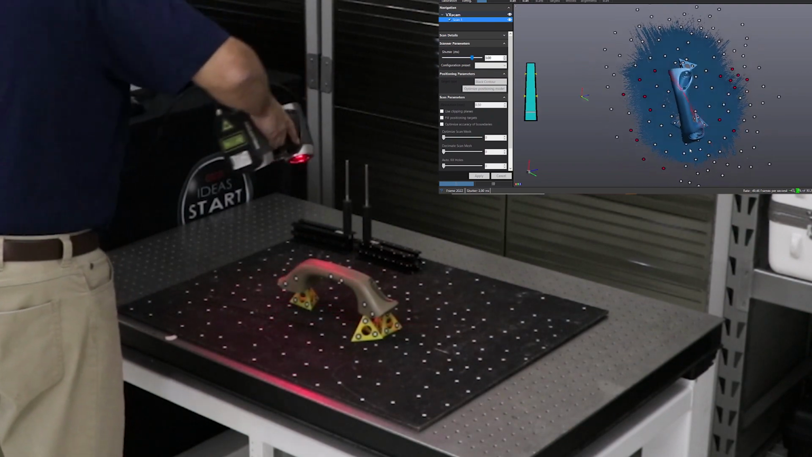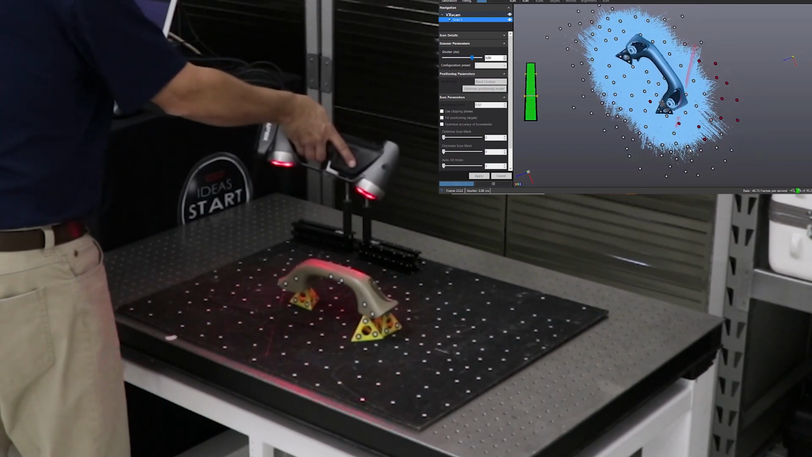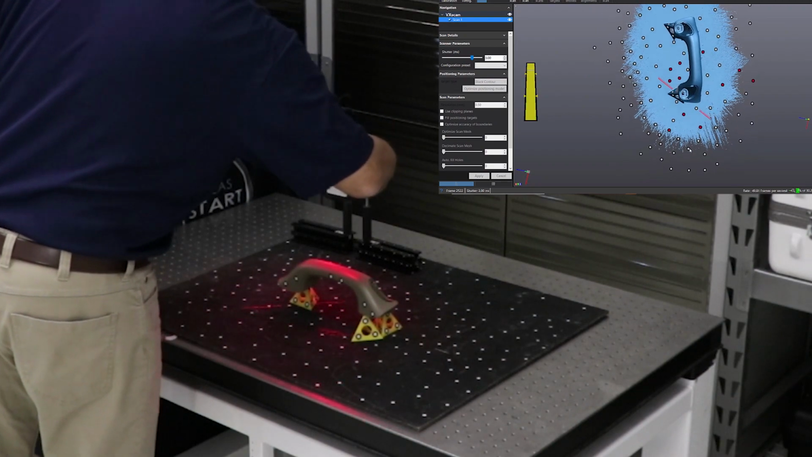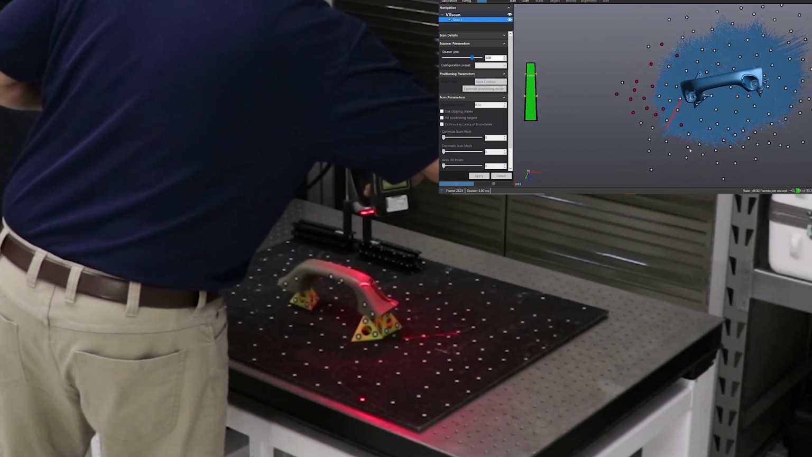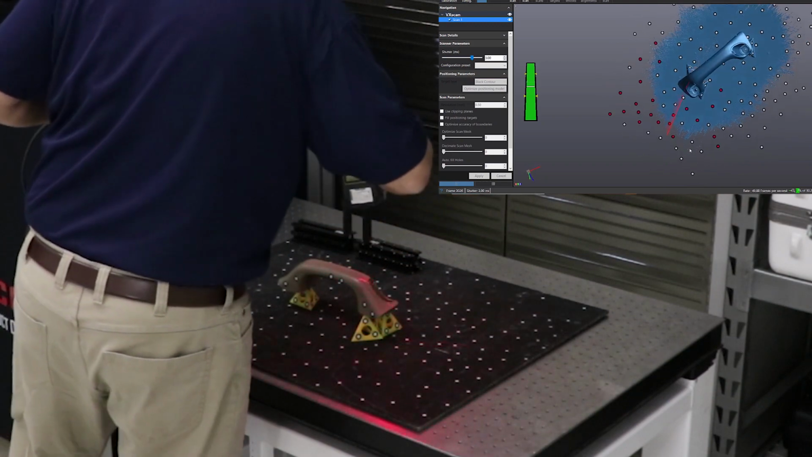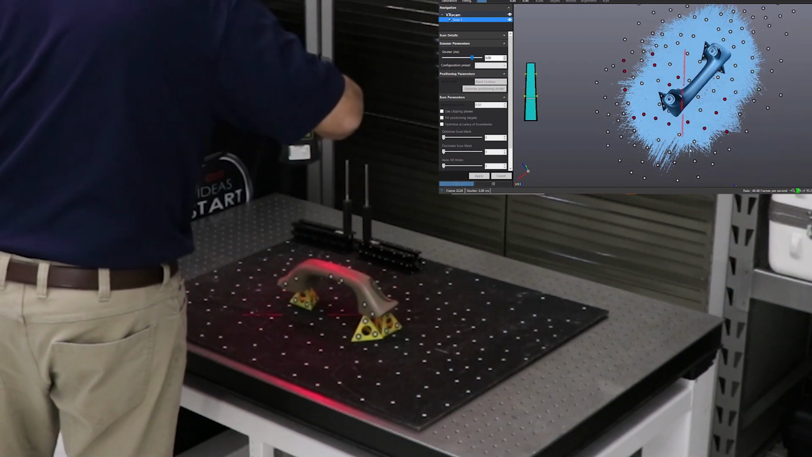So again, going back and forth using the single line mode to get down into some of those deeper areas, down in those holes around the part, and then we can again switch back and forth to the 14 line mode. Again, small parts like this, you can almost use the single line mode for everything, but the 14 laser line mode is certainly much faster. So we'll just, again, keep working our way around it.